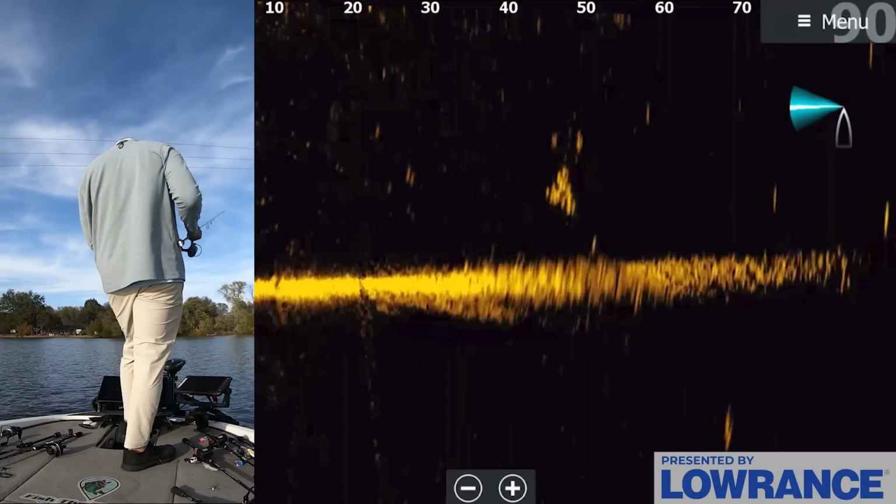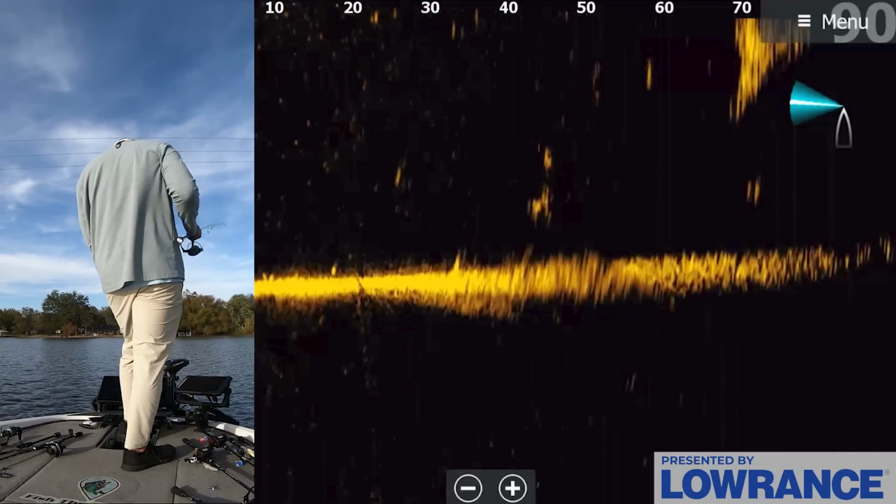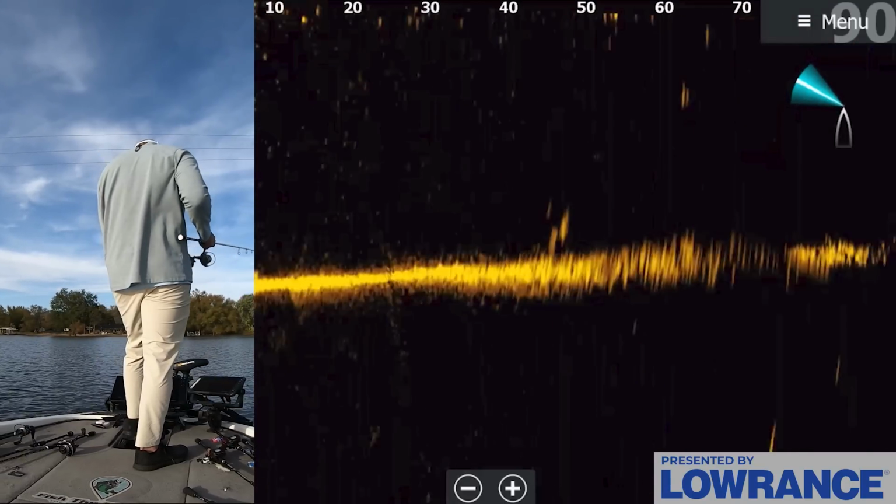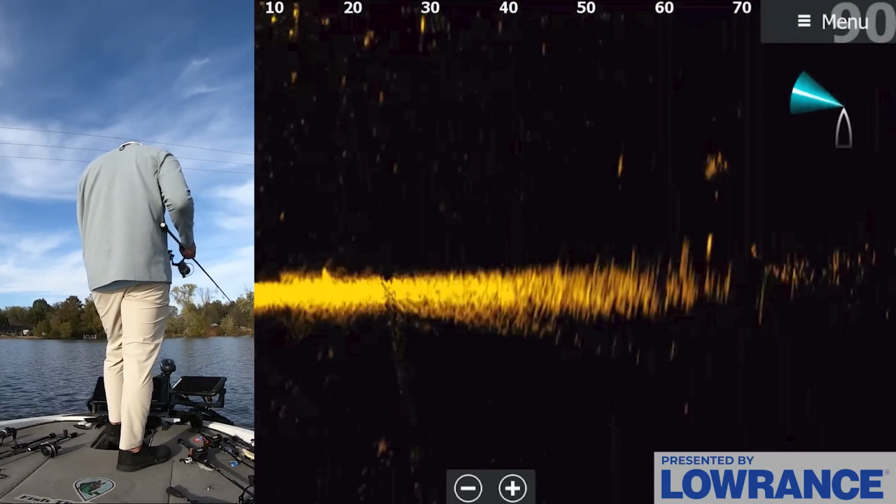Are you actually going to be bass and you're going to eat? That's the question. Are you bass and you're going to eat? I don't think these are bass. No, they're too little. Those are crappie, probably. Dang it. I thought I had something there, but those are definitely crappie.